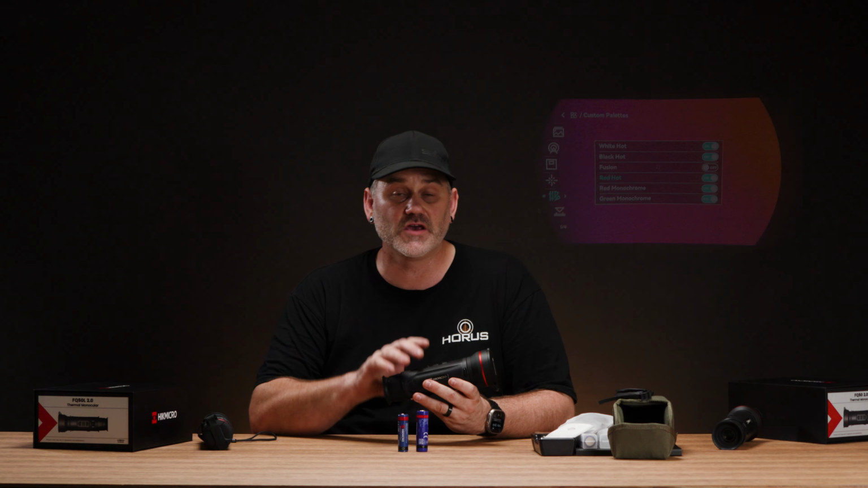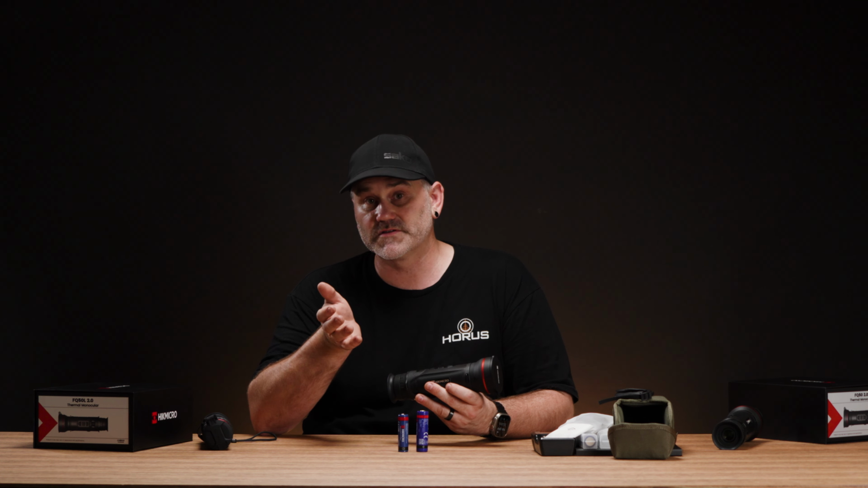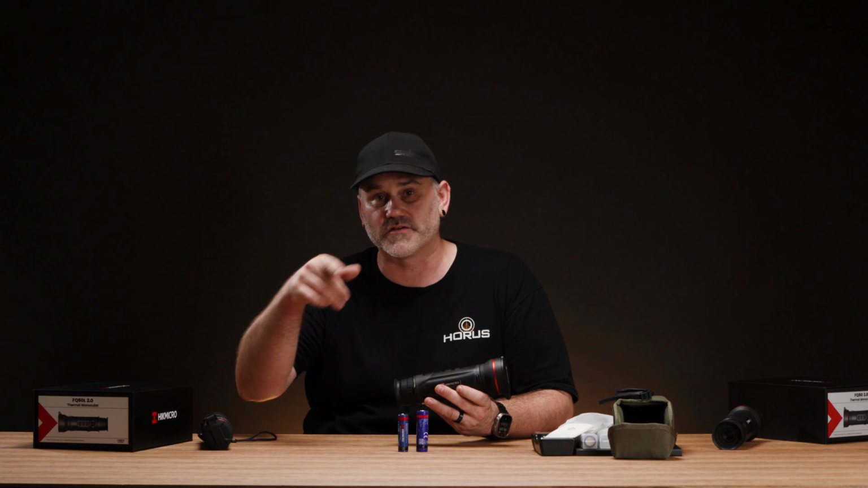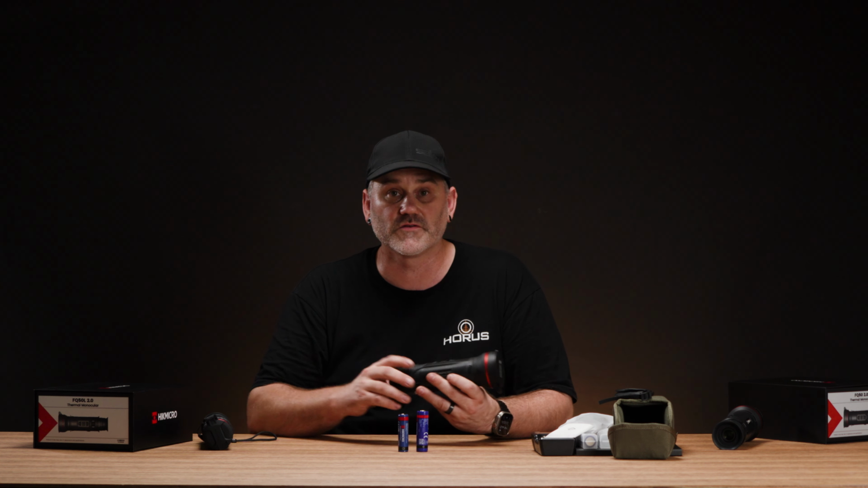You also have a feature in here where you can turn off any of those color palettes you don't want to use. So as you're cycling through, let's say you're cycling through fusion and red hot, and normally you would have to go through white hot and black hot to get back to the other ones. You can turn those off as well as the new ones and just be going through fusion and red hot if they were the two you choose.